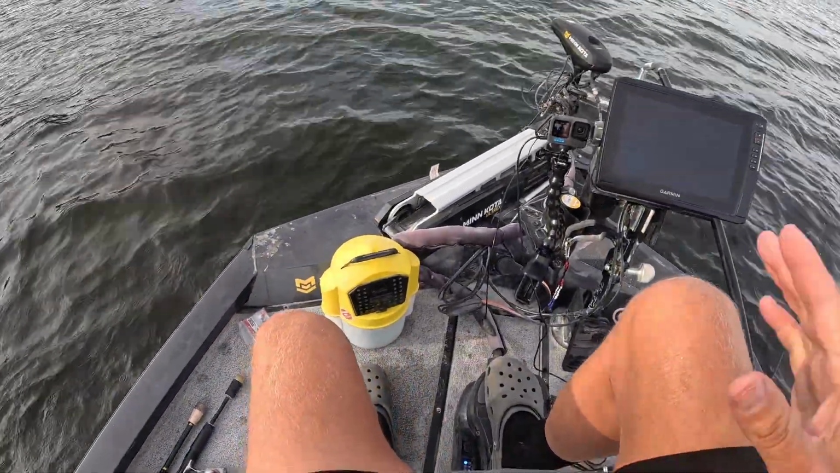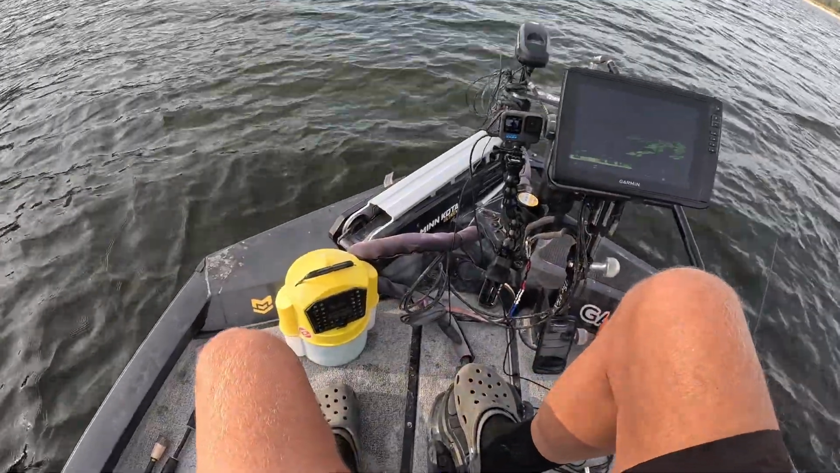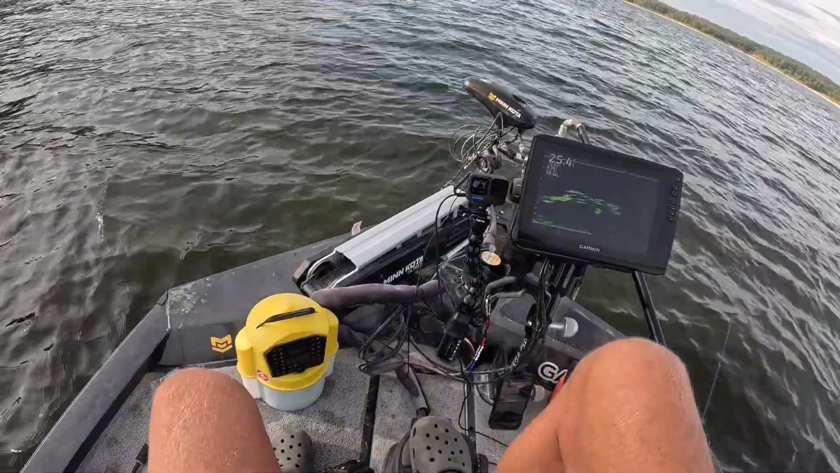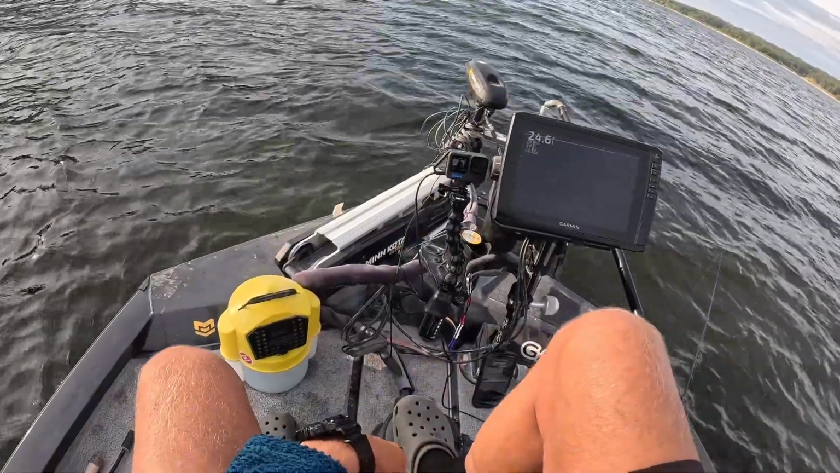Guys, I'm sitting on the same brush pile. I've been sitting on the same brush pile all morning, the hour or so I've been out here. It's 8:34 right now, and I've got 13 or so that I kept and released. A couple nice ones.